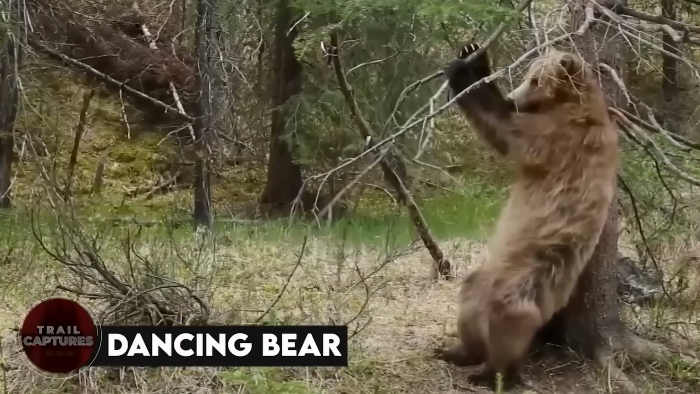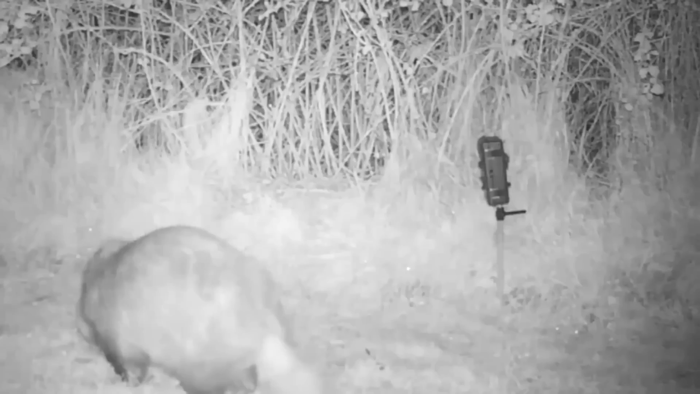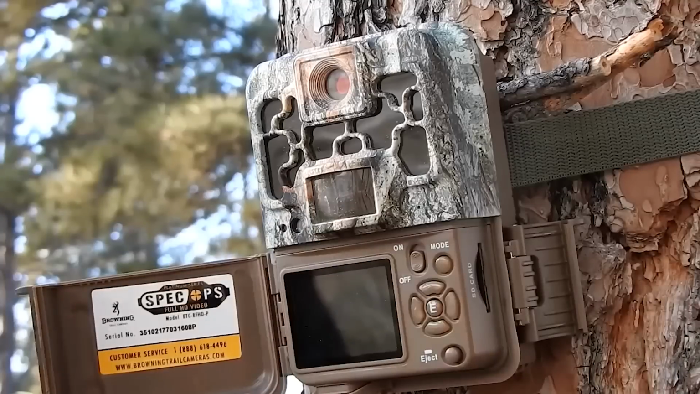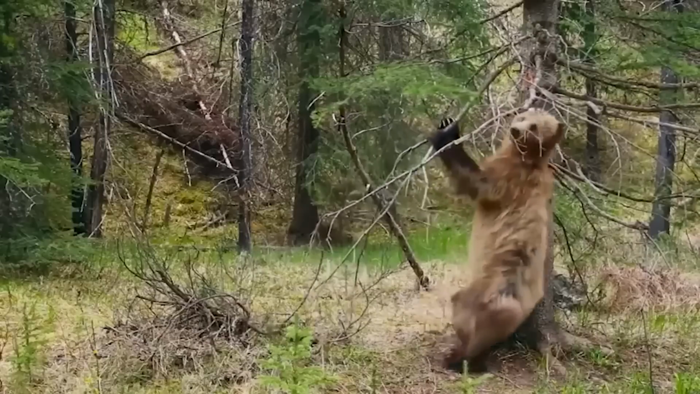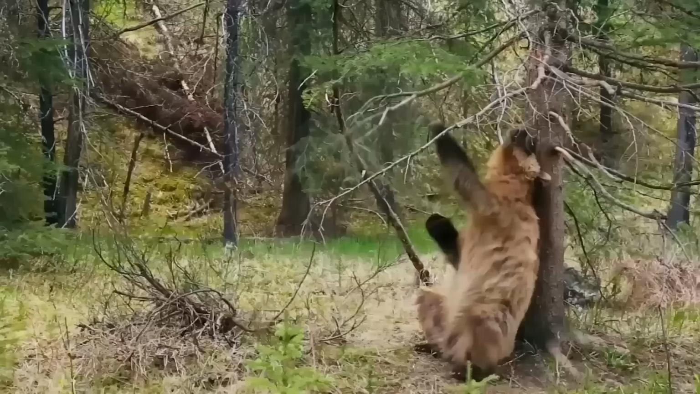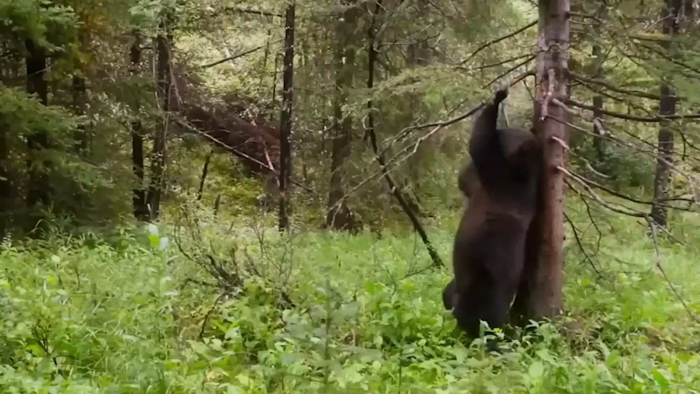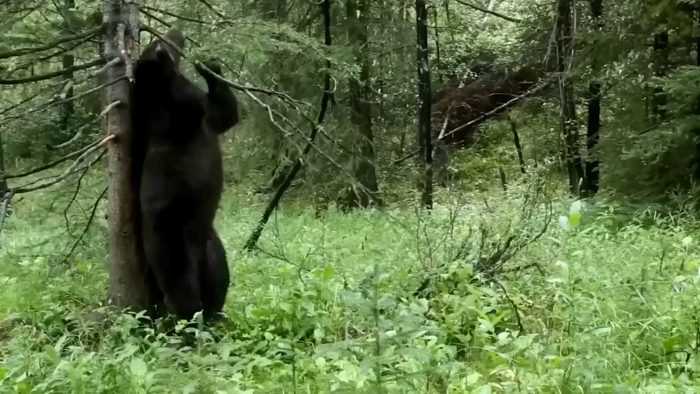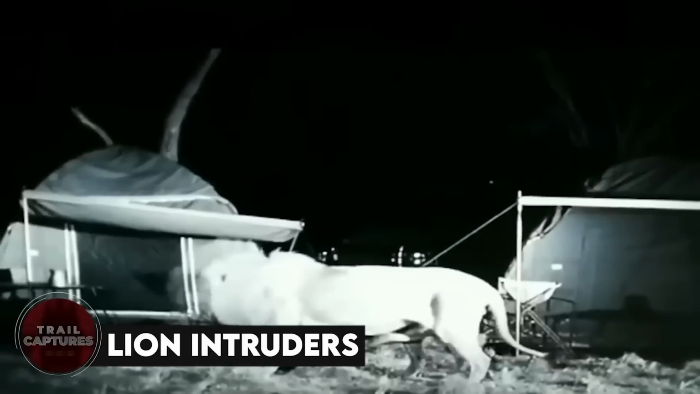Dancing bear. The Wildlife Channel put cameras in the jungle to see the animals there. They were hoping to film them doing normal things, but what the cameras showed was surprising. The bears they caught on camera were dancing and moving their bodies like Shakira. It's pretty amazing that bears can dance like that, but did you know that bears also get itchy? And instead of scratching themselves with their paws like we do, they use trees. And look at them go. They're really enjoying themselves, aren't they?